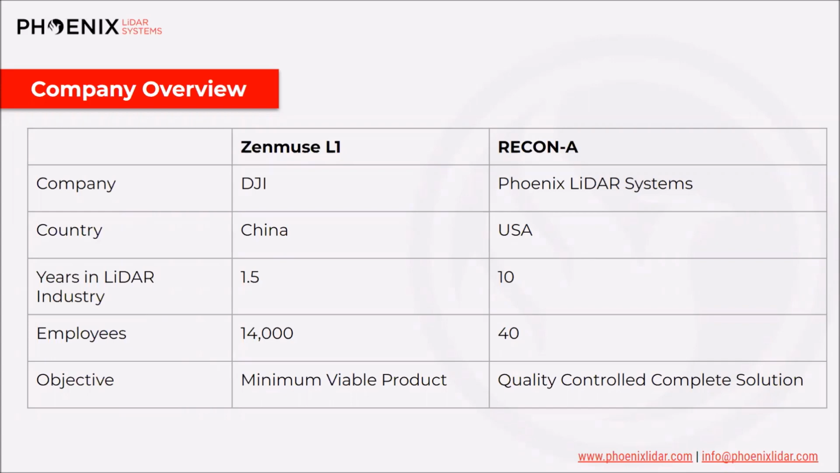We are based out of the United States, out of Austin, Texas. And we offer the RECON-A system. We have been in this industry for 10 years. This year is our 10-year anniversary. And we're a much smaller company. We have 40 employees. And what we focus on is a quality controlled complete solution from acquisition all the way through to post-processing and providing or generating deliverable paid data products that you can get paid for.